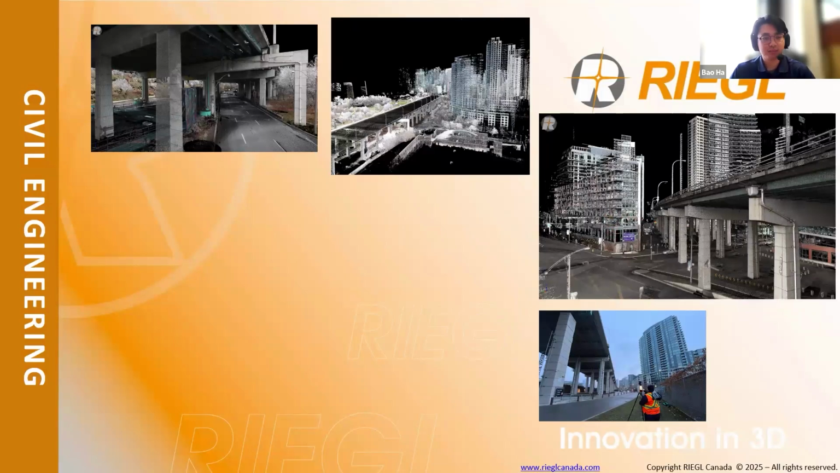Given the complex layout of this infrastructure, a mobile system or aerial scanning wouldn't make sense. It's inefficient, it can't get the job done, and more so, it's all about public safety as well. So in this case study, we use a VZ600i terrestrial LiDAR on the tripod here, and we scanned 2+ kilometers